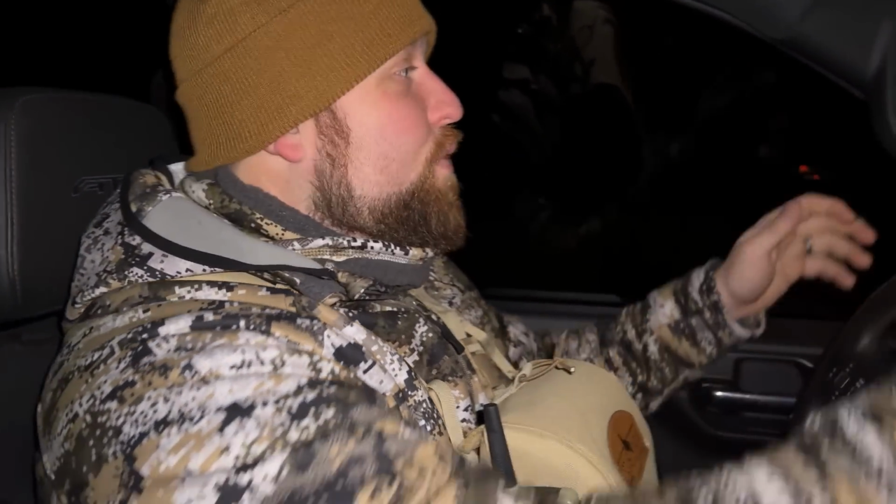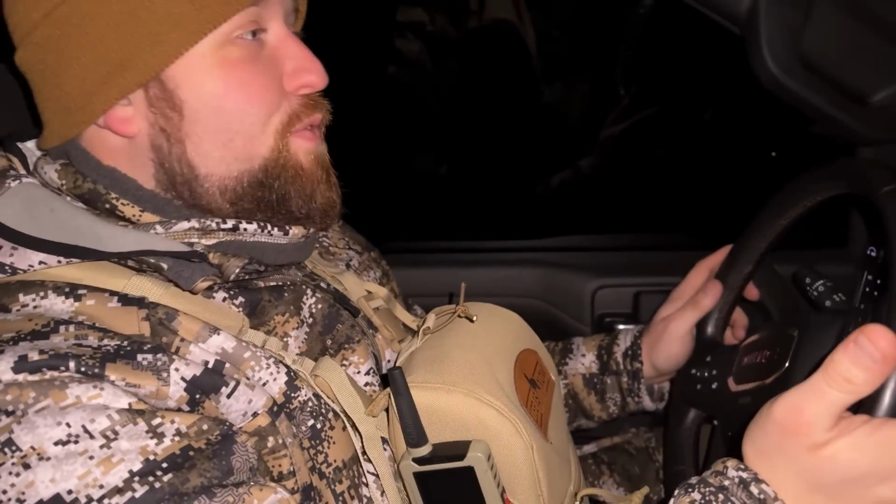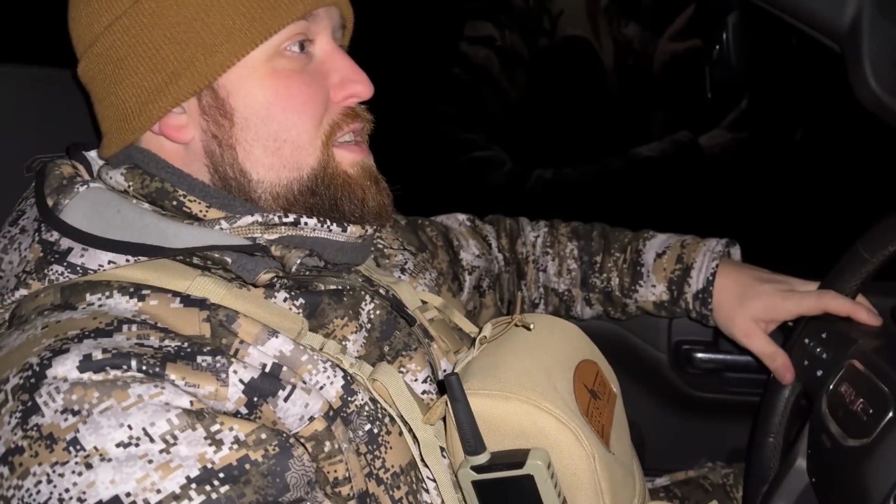And as we were looking for that coyote, we turn around and there's a third coyote loping through the field behind us that we could have easily stopped and shot. Just in between us and the guns. Yeah, our guns were 100, 200 yards away from us. So just a weird set there, and just a weird night overall.